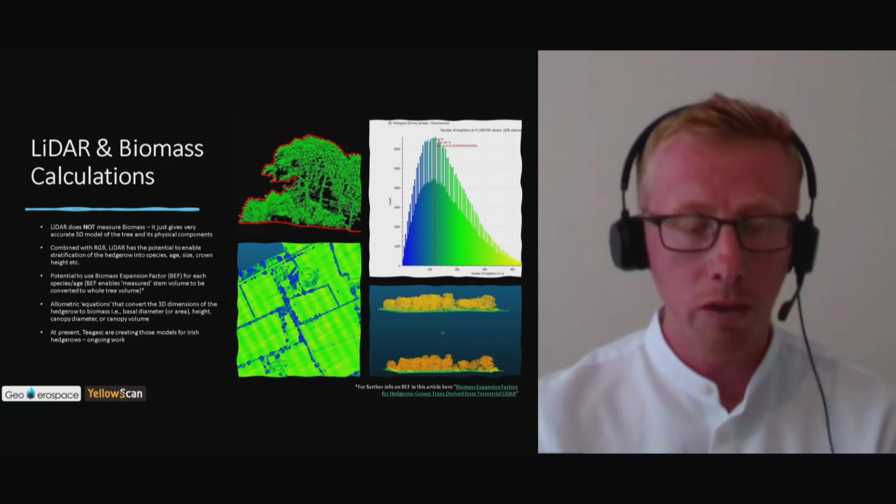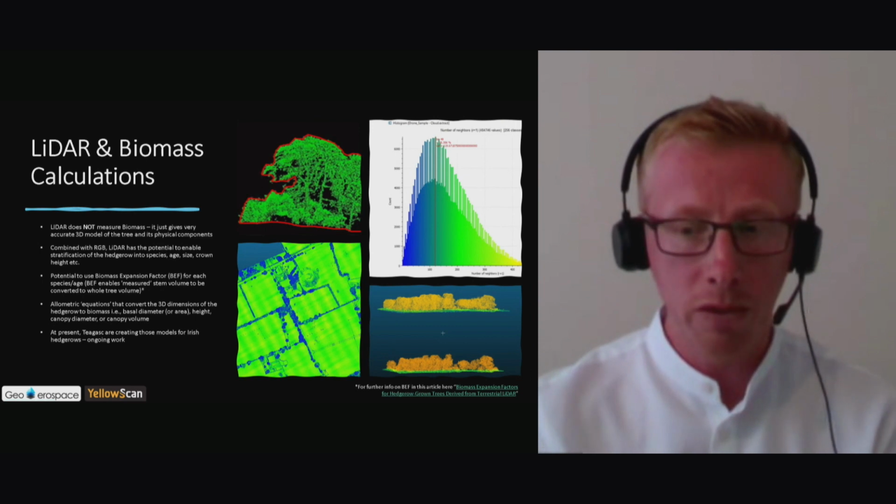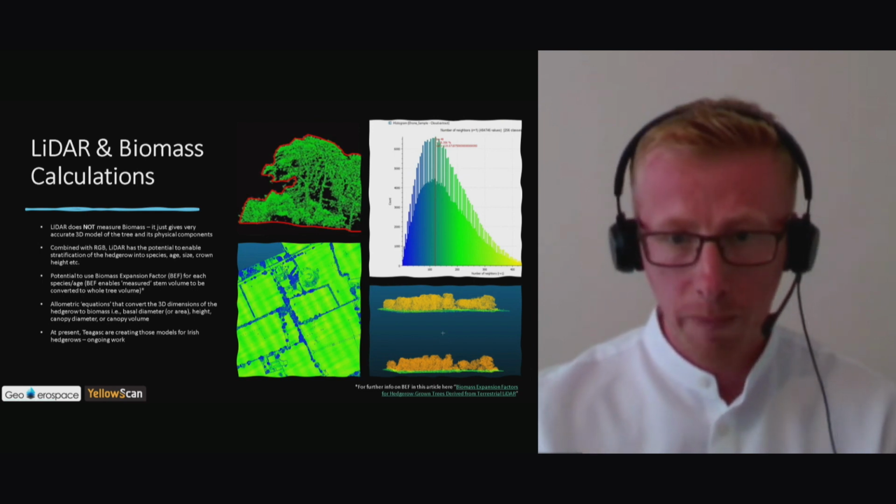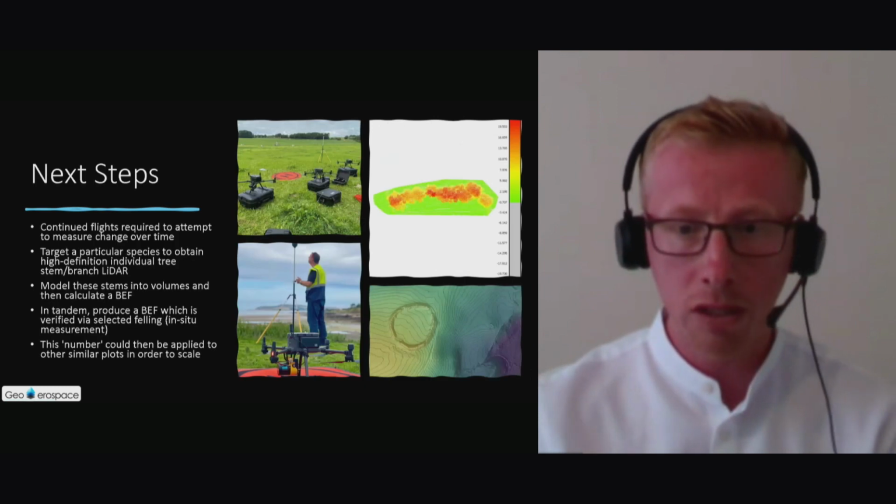And this is ongoing. This isn't a solution we've actually completed just yet, so it's still a work in progress. And that's so these allometric equations that convert those 3D dimensions of the hedgerow to biomass are what probably will be used as this project moves forward. So at the moment, GeoAerospace, the government agency, are creating those models for Irish hedgerows. So that's, I guess, our primary focus: to get out and collect all this data, process all the LiDAR, and hand it across to GeoAerospace.